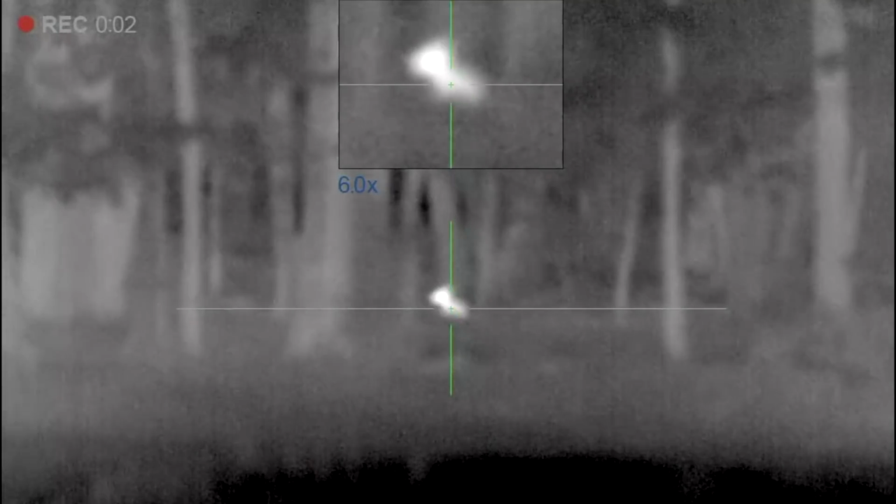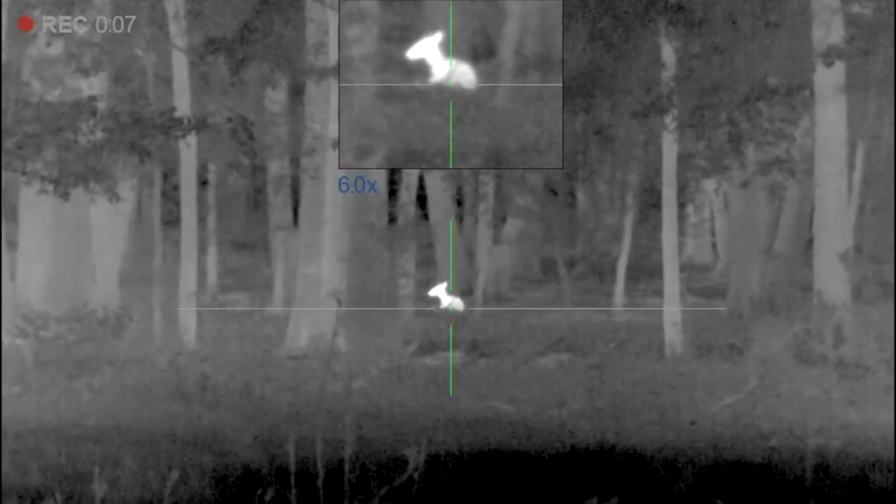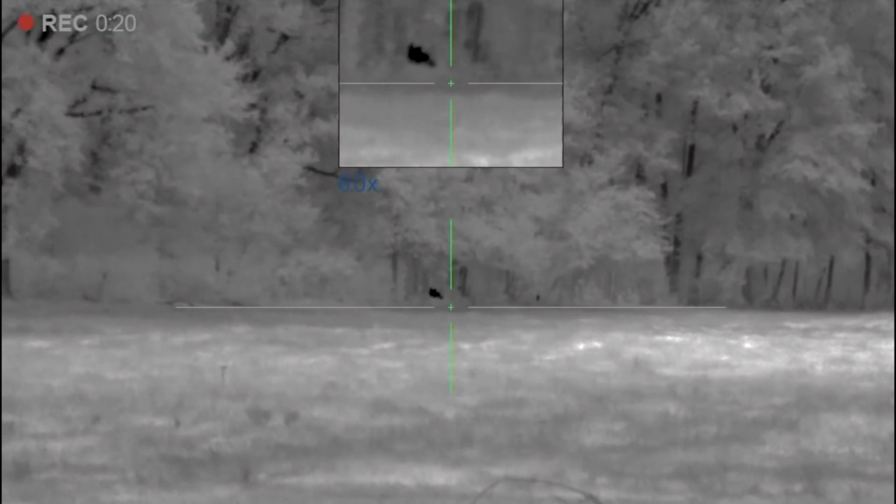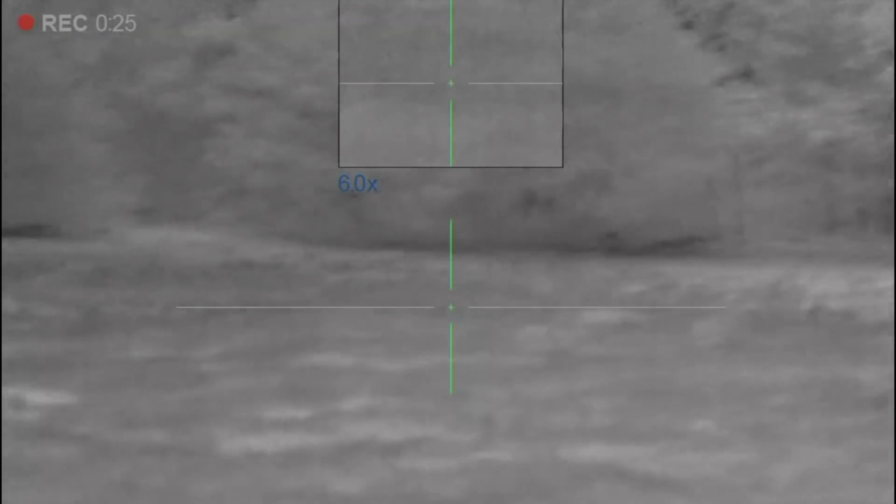It was relatively quiet for the next hour. I scanned a deer bedded at roughly 75 to 100 yards. It is a very crisp image. Another doe and fawn showed up on the opposite side of the property over 200 yards. This is a native 3x zoom with the picture-in-picture at 6x zoom.